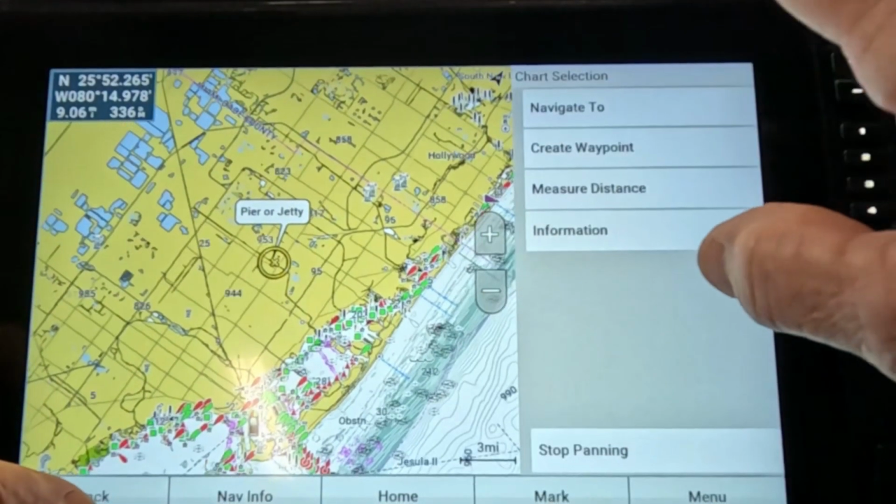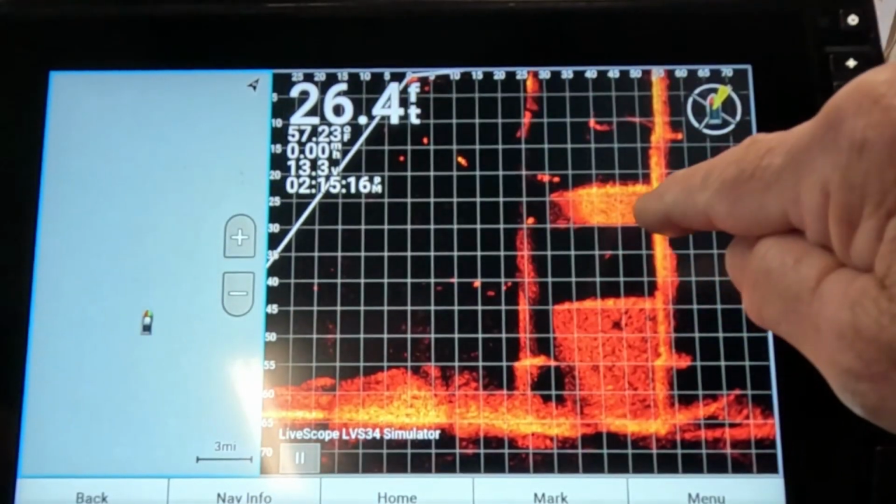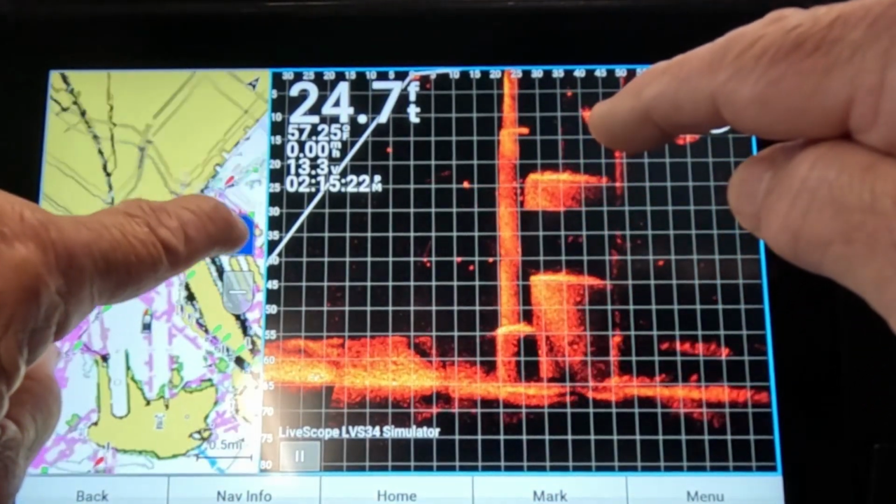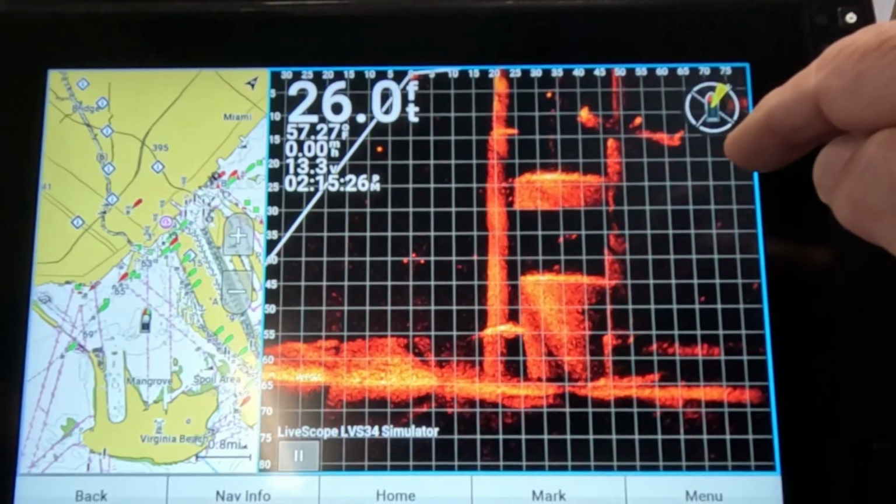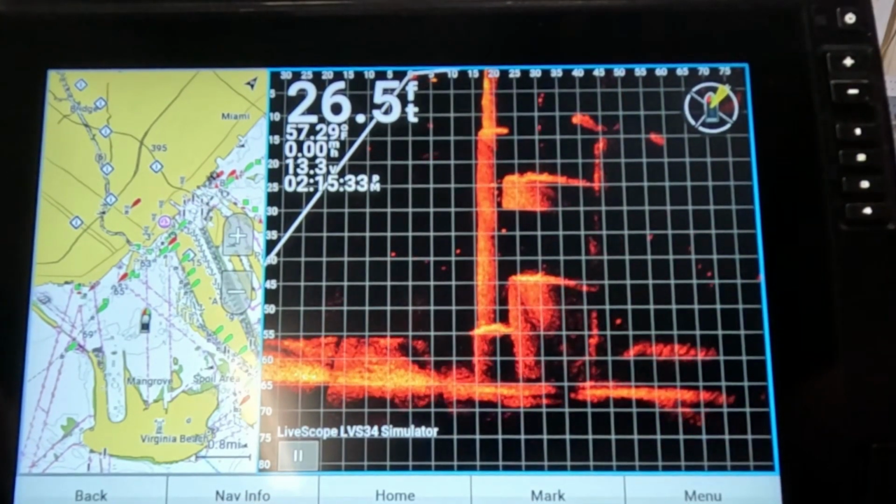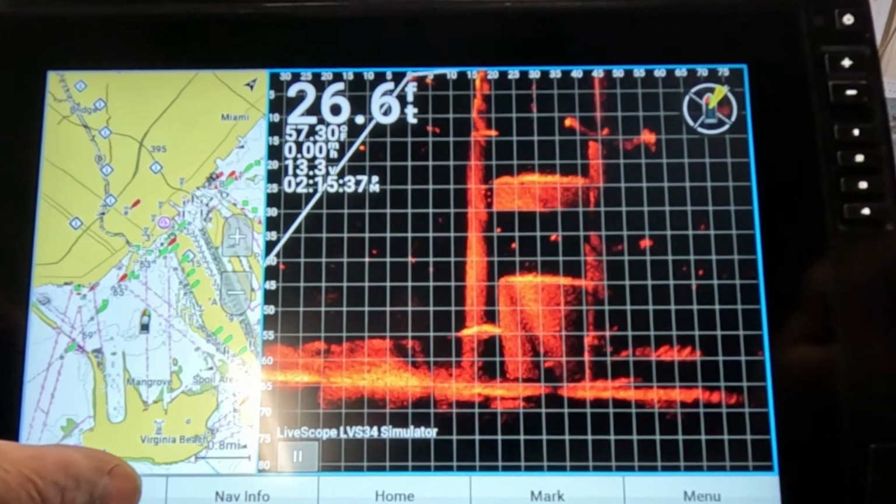Now you can click on the map just like you did on the other just a minute ago, and enlarge your map just by touching it, or you can do your live scope and see its full screen live scope. You can zoom in right here, real easy. So really, this is what I run 90% of the time. If I'm not running my live scope, if I'm running down the middle of the lake